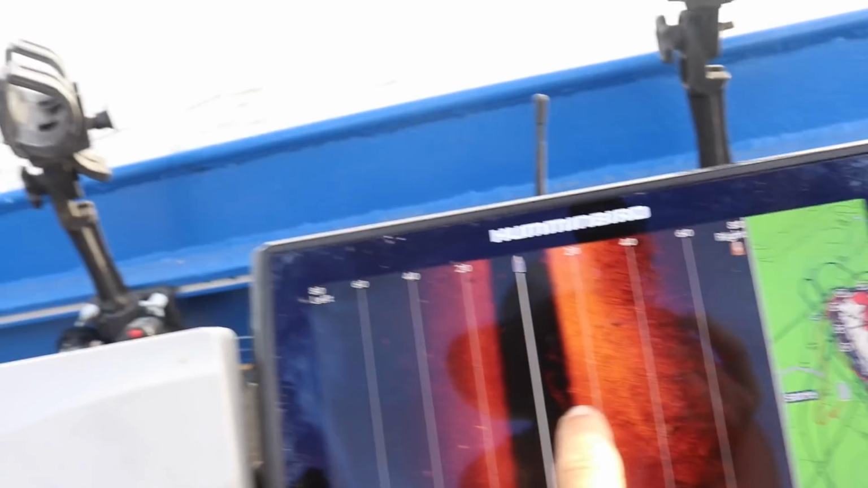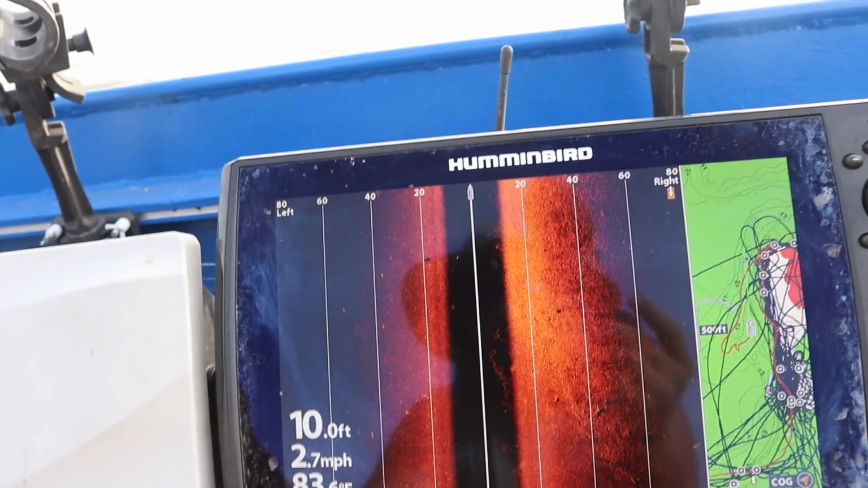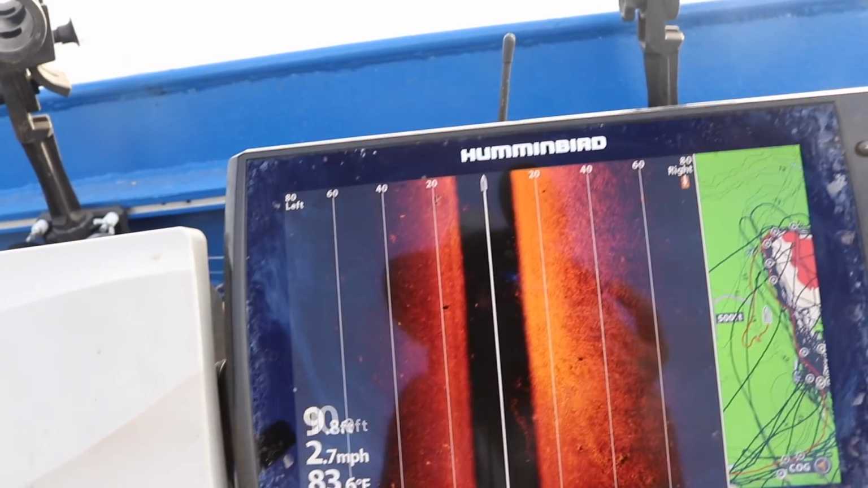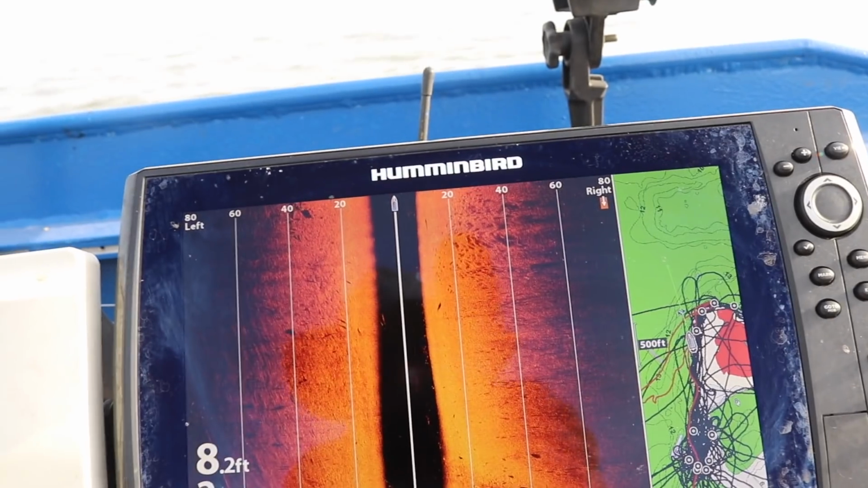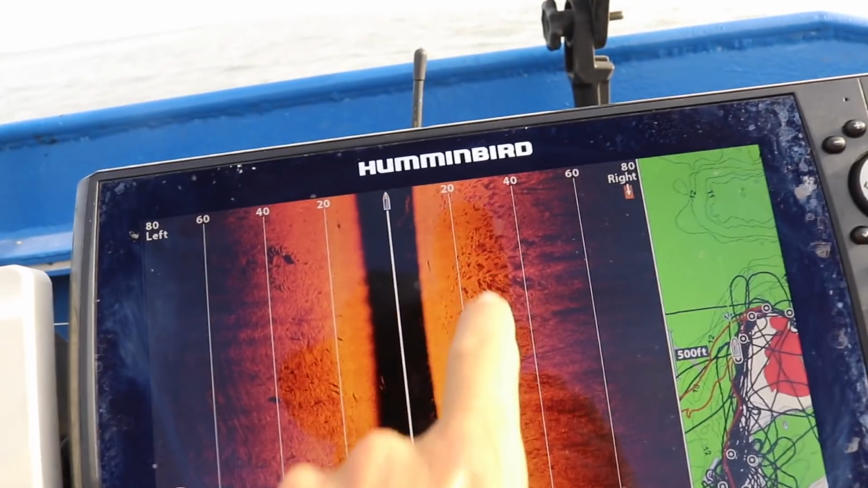You can see there's a pocket of shad right there. If we get into a big bunch, I'll show you what the shadows look like, because on side scan, you're looking more for the shadows than you are the fish. All right, so now you can start to see here, we're getting into a little bigger concentration. We've got fish 20-30 feet out. That's what the shadows are gonna look like.